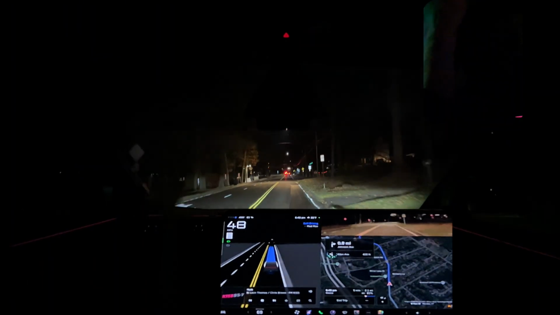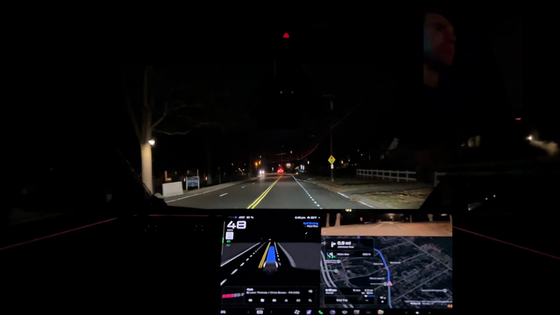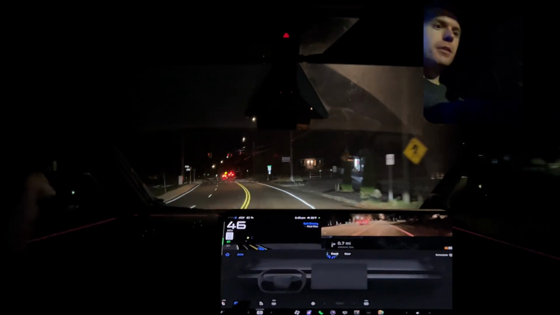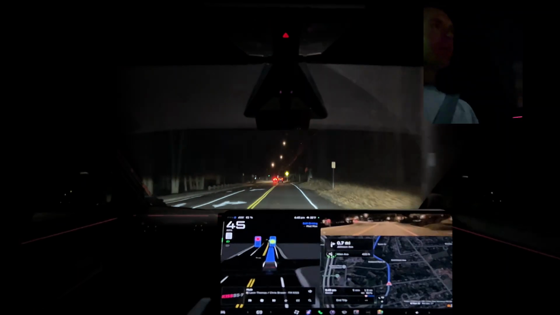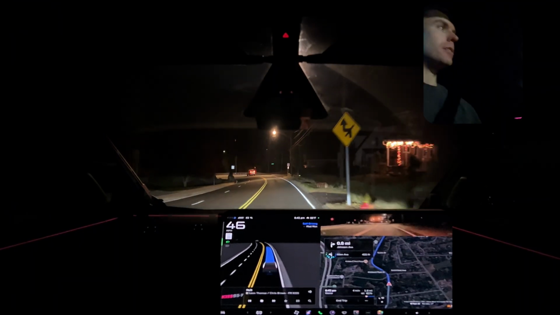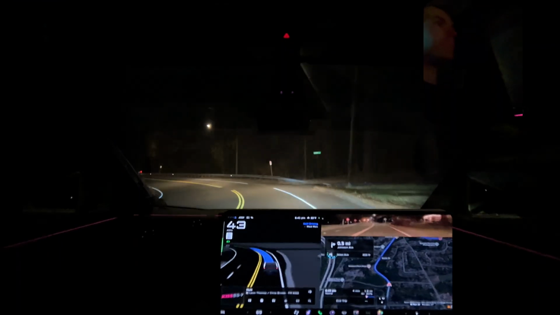Maybe the defrost wasn't running or something. But it happened like in the middle of the journey. Usually the aircon's dehumidifier is sufficient to secondarily defog things like the camera housing. I've seen that.